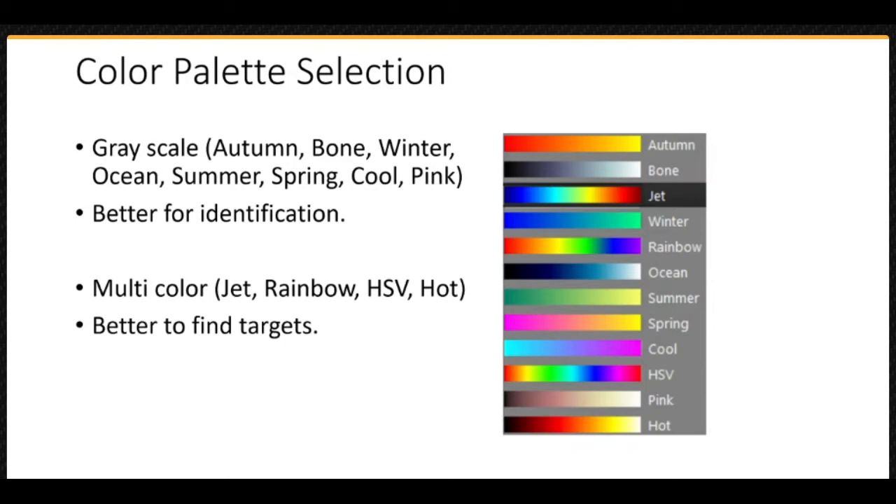The grayscale palettes are usually better for visualising features or identifying what a target is. This is because the bright areas and shadows create an almost 3D looking image of the targets. The multicolour palettes are good for finding hotspots or making targets stand out from the background to assist with searching for targets. Seeing a bright red spot in a field of blue is easier than spotting a tan spot in a field of brown to light beige.